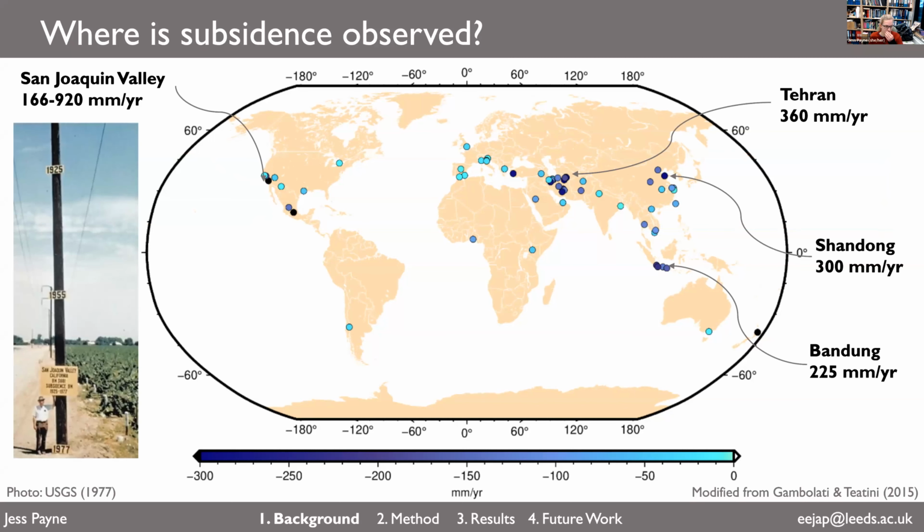Now, to give an idea of how severe this problem can get, or the magnitude of subsidence you can observe over time, this is a picture of Mike Poland from the USGS in 1977, who's sort of a pioneer of studying land subsidence in the US. So this is a telegraph pole in an agricultural plain in the San Joaquin Valley. And the base of this telegraph pole back in 1925, if it was actually there, would have been at that 1925 sticker on the pole. So that's representing about 9 meters of subsidence in 52 years. So you can see how drastic this land subsidence can be if it continues over quite a sustained period of time.